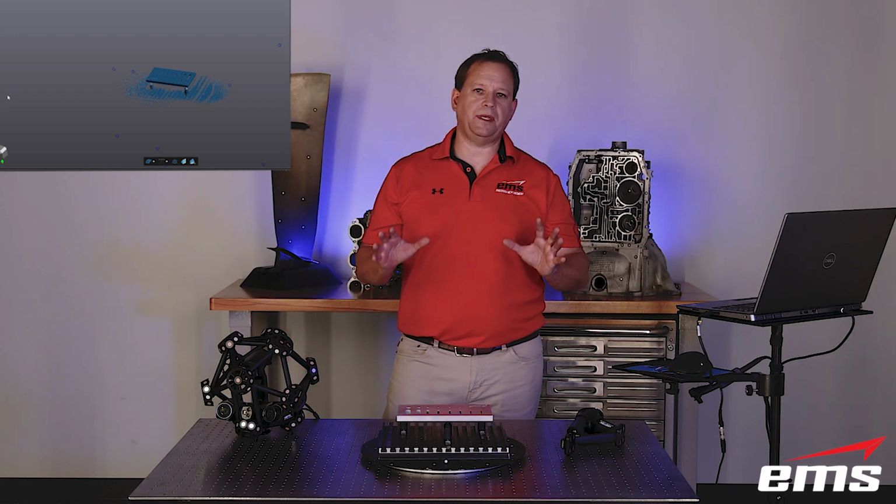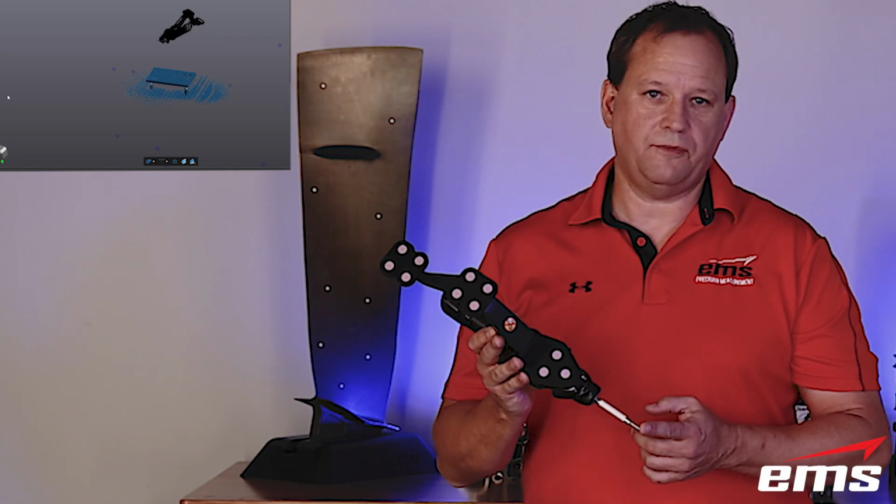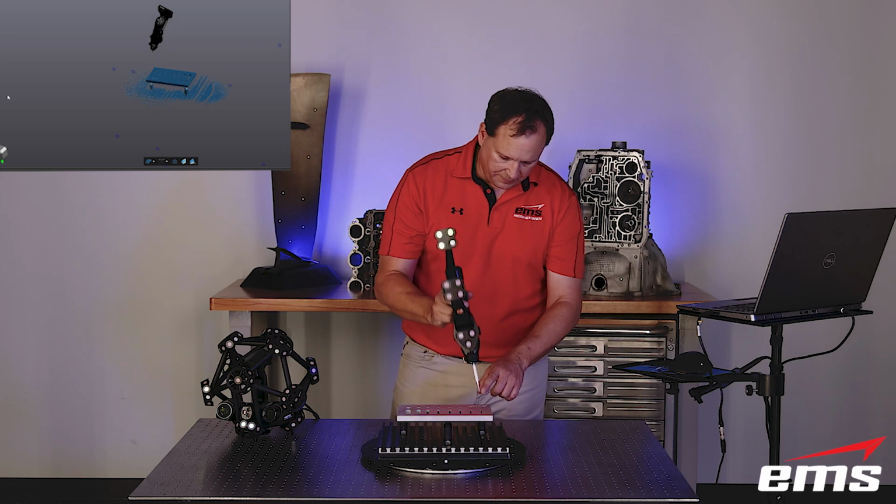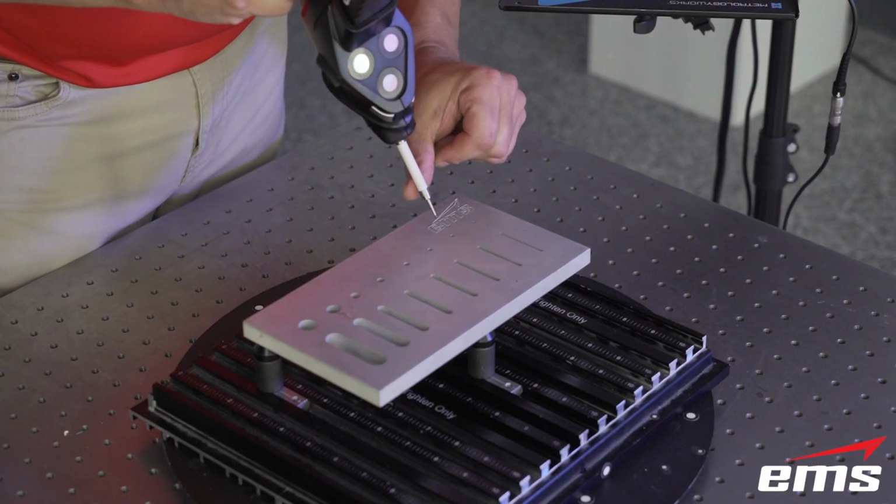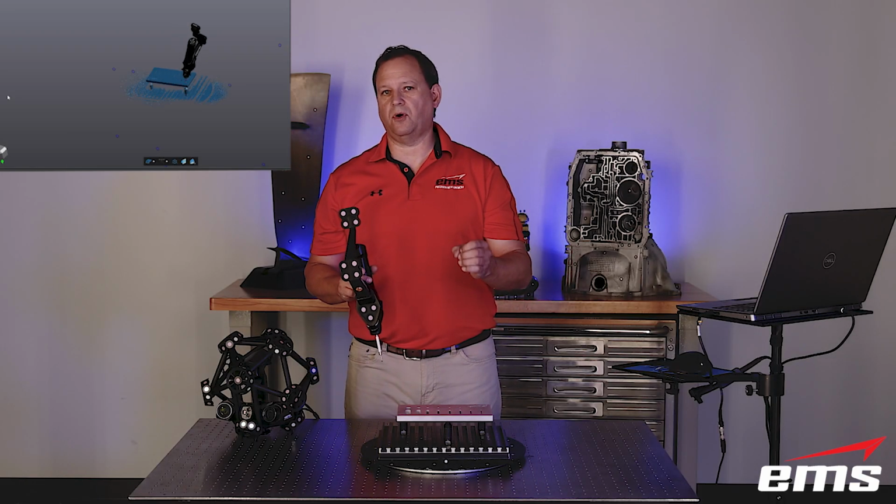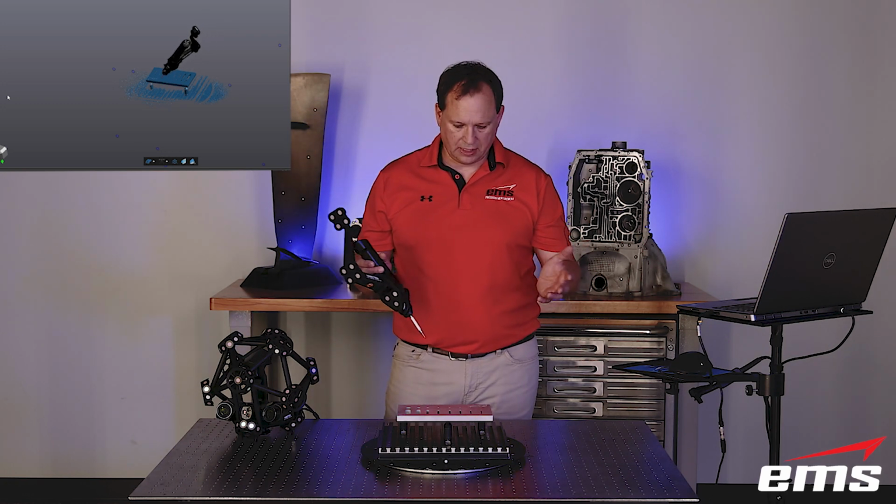Now the other thing with the MetraSCAN system is you have the ability to do probing. So this is a handheld probe, and the advantage of probing when you get into really small holes is you can take this probe tip, and even though it won't fit down into the hole because it's so small, I can at least center it on that hole, take a point, and at least get the center of the hole for positional measurements, positional tolerances, things like that.